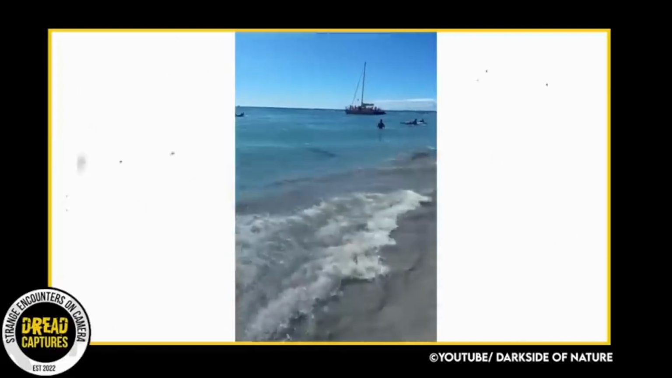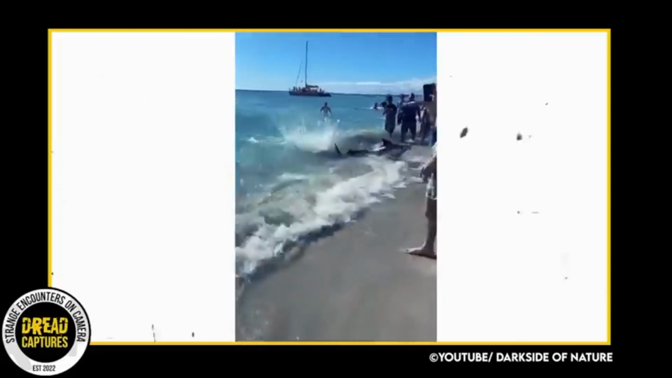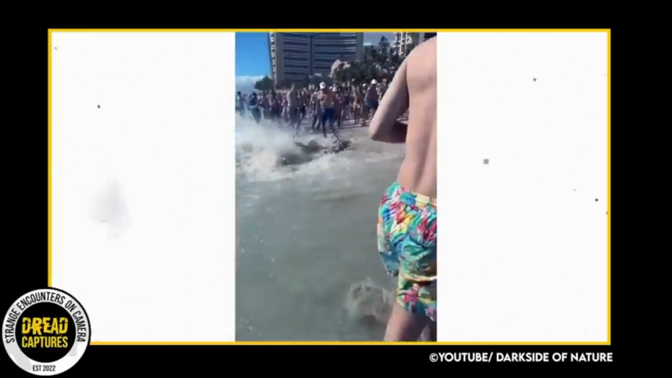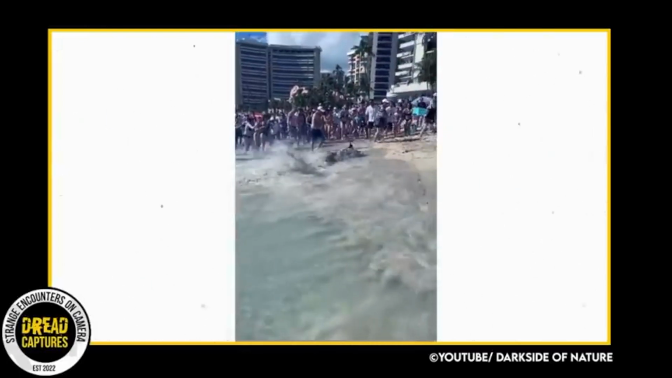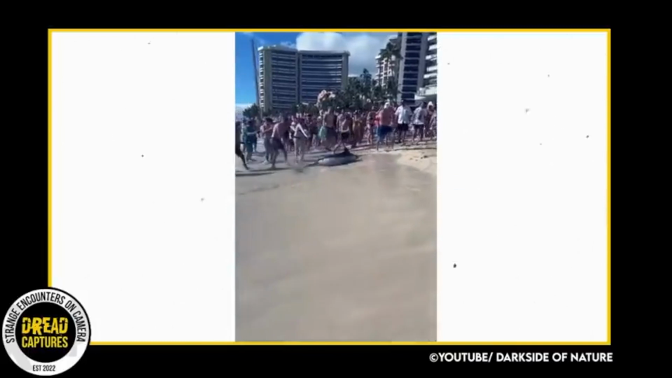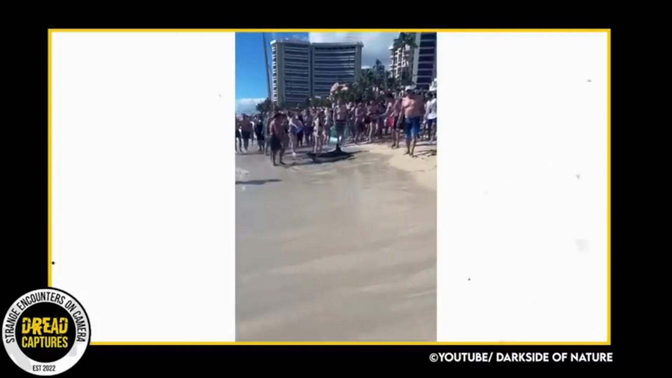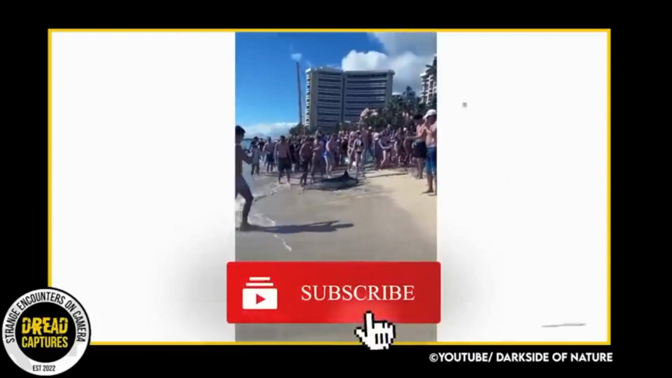This video just hit the internet and is pretty crazy. Taken in Waikiki, you can see as this marlin shoots up onto the beach. Bystanders reported that a few people tried to help the fish back into the ocean, but it was too weak to swim away. Thankfully, ocean security allowed 2 locals to put it out of its misery and take it back to feed their families.